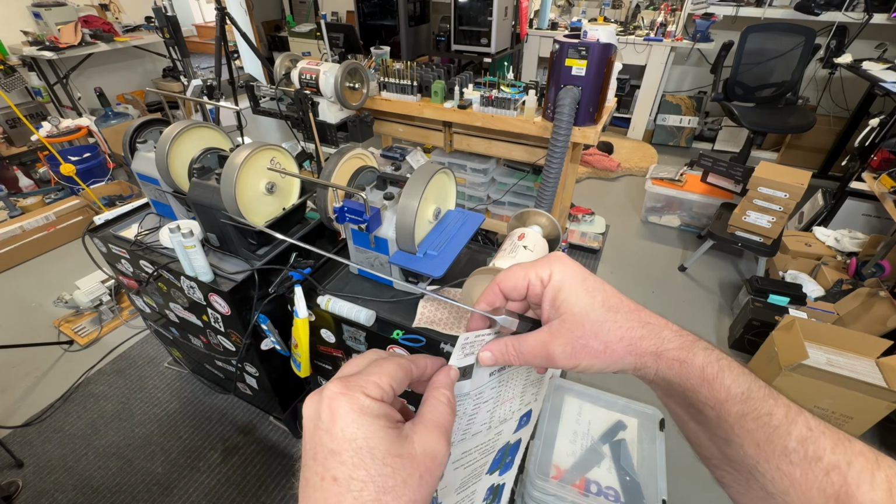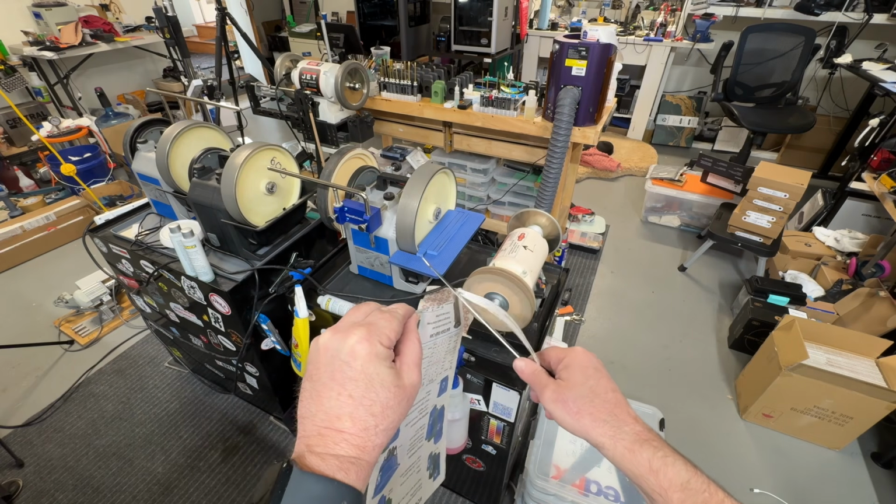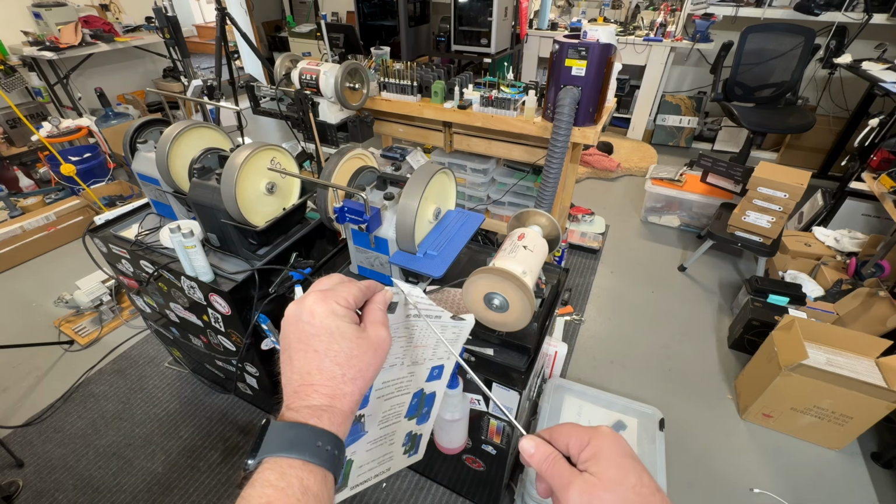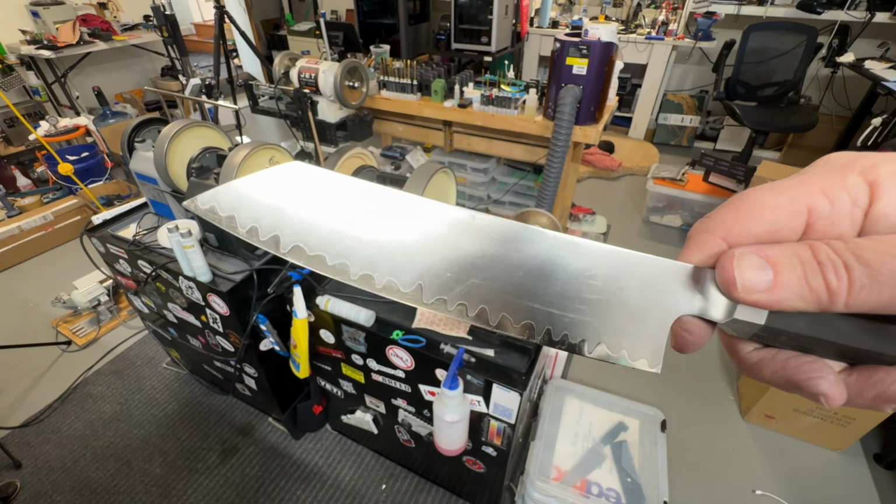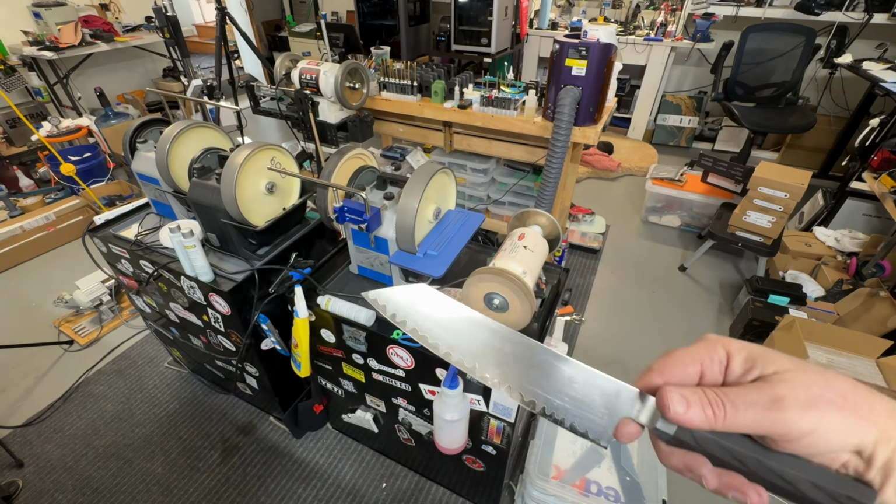And our paper cut test. Are we pushing? Absolutely. All right, complete repair done on the Bucktool with the thermal camera.